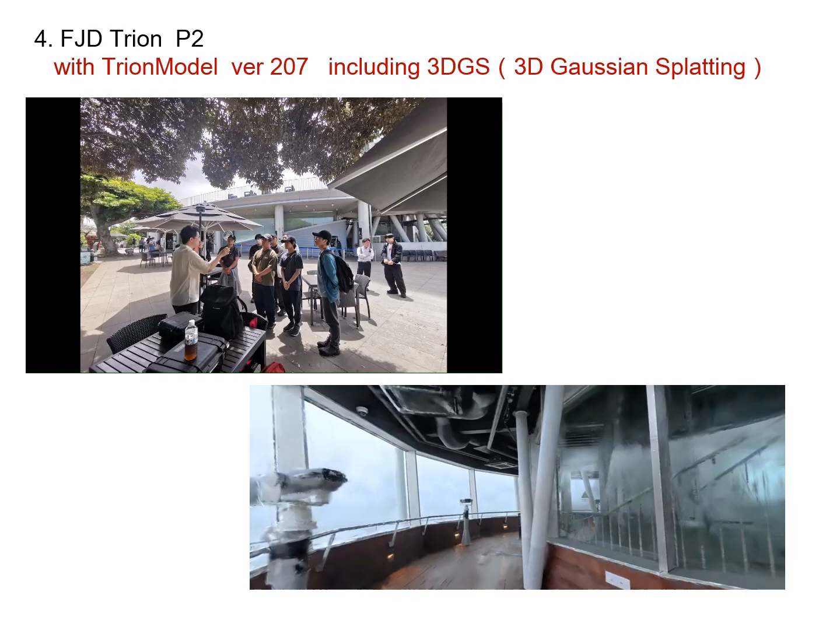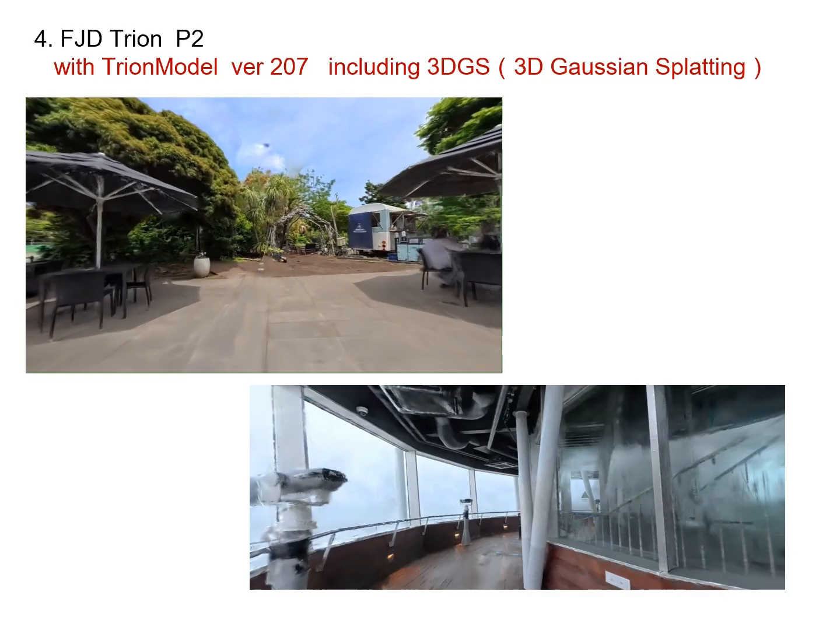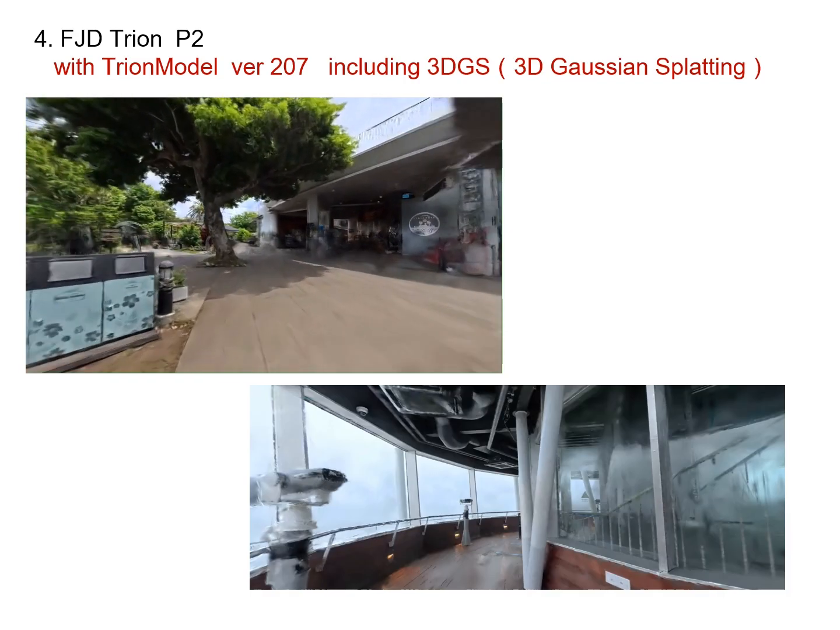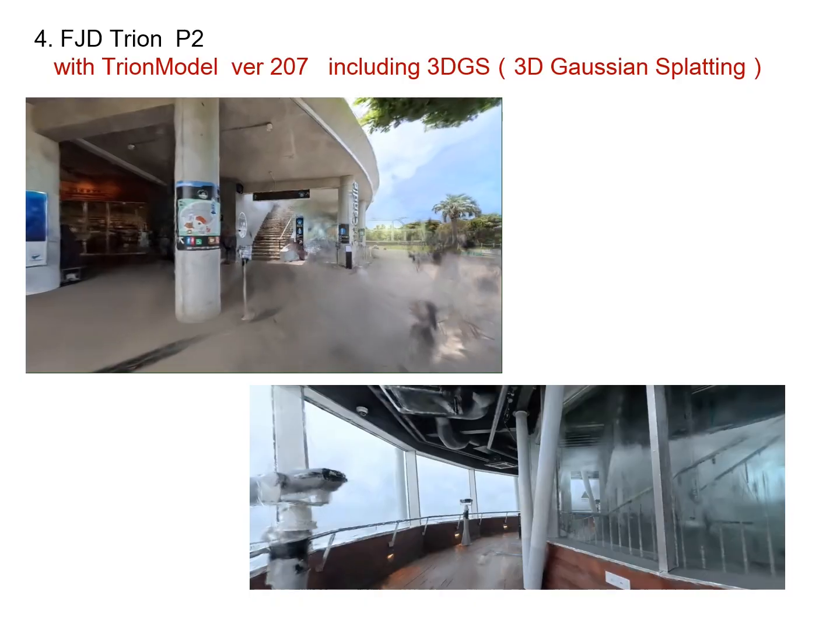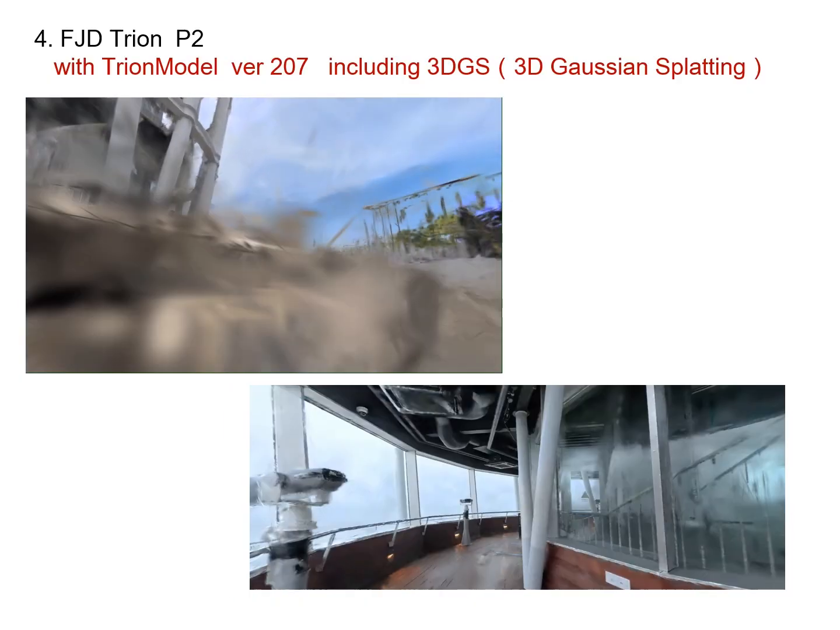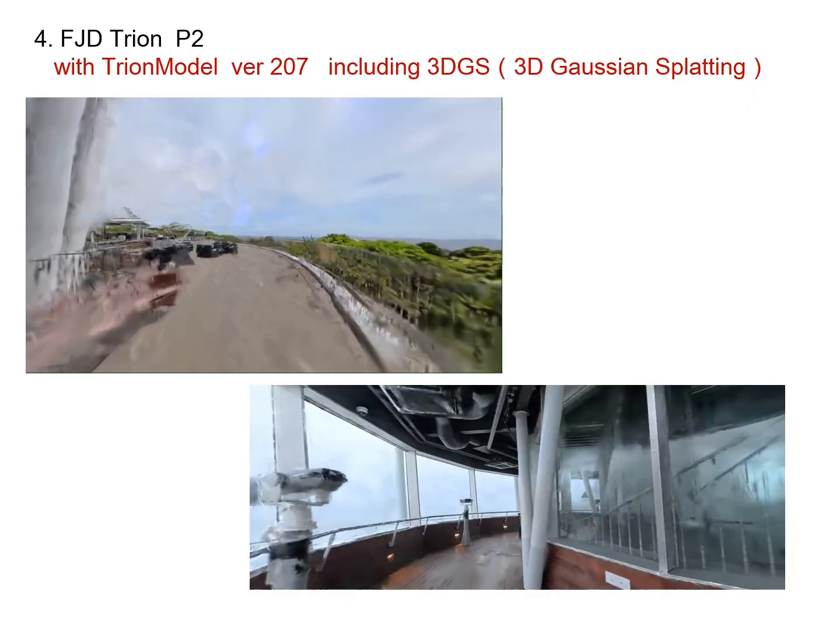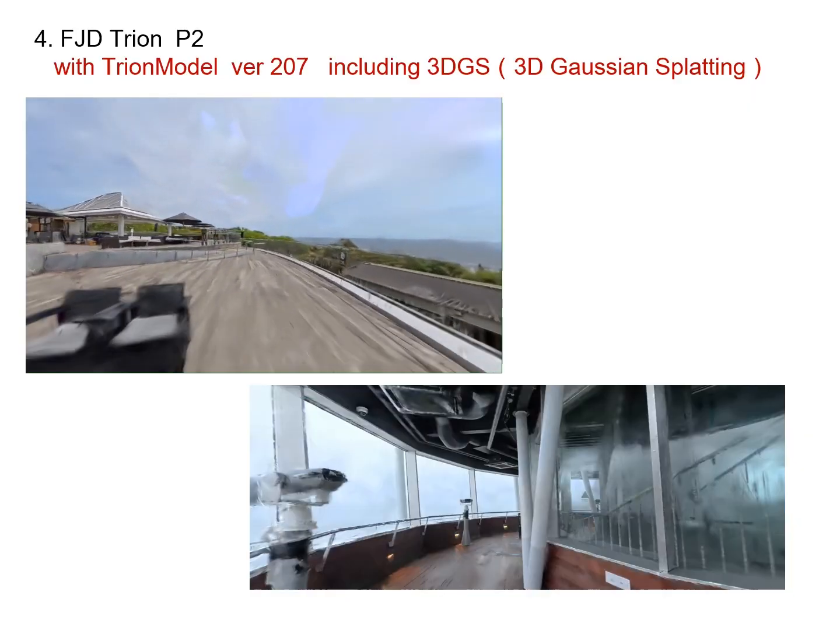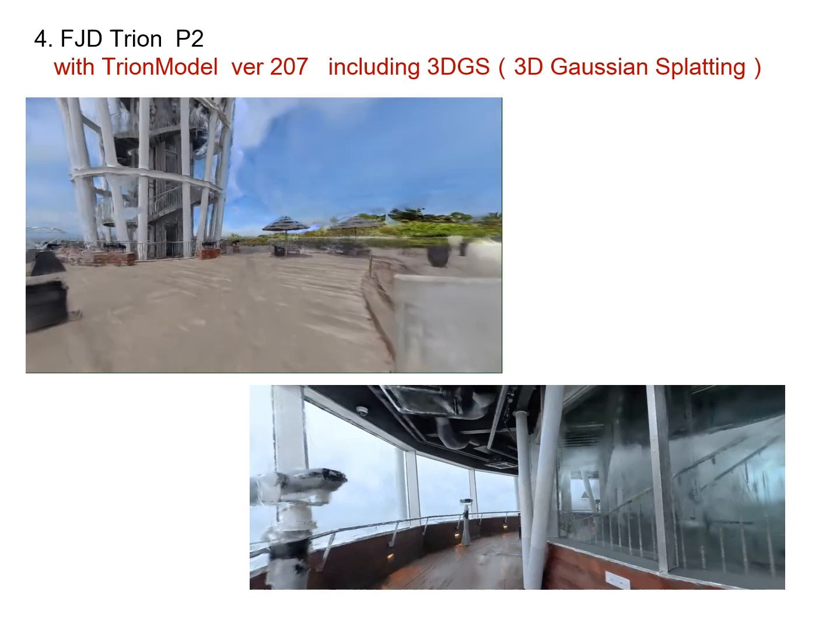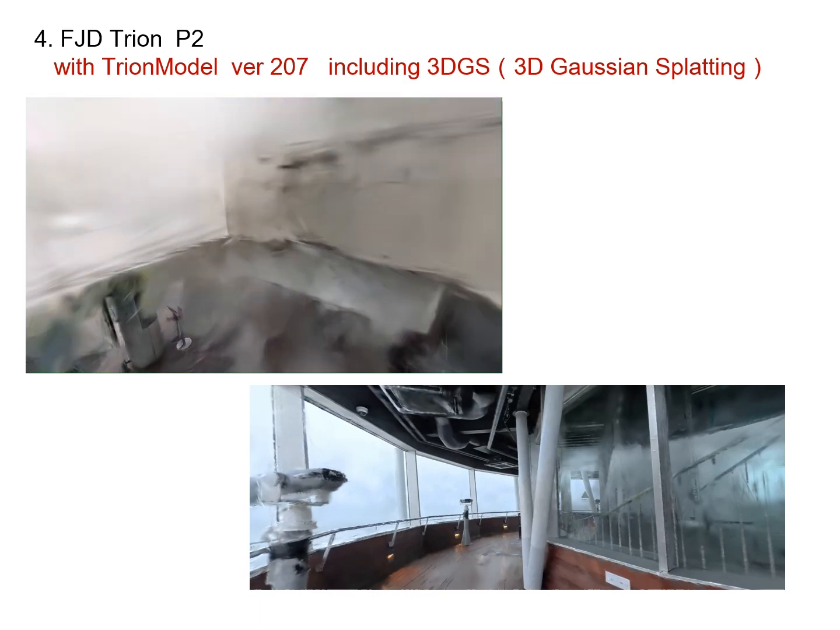FJD Trion Model has seen significant technological advancements in recent years. One of the most notable is the implementation of 3D Gaussian Splatting, 3DGS, which enables the generation of highly realistic, photorealistic 3D scenes. First, I will show the results produced with version 207, released a few months ago, and then introduce the latest improvements in version 208.